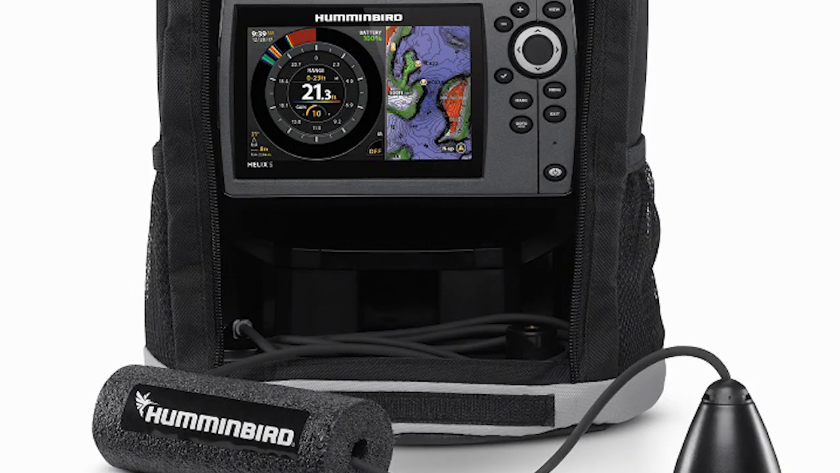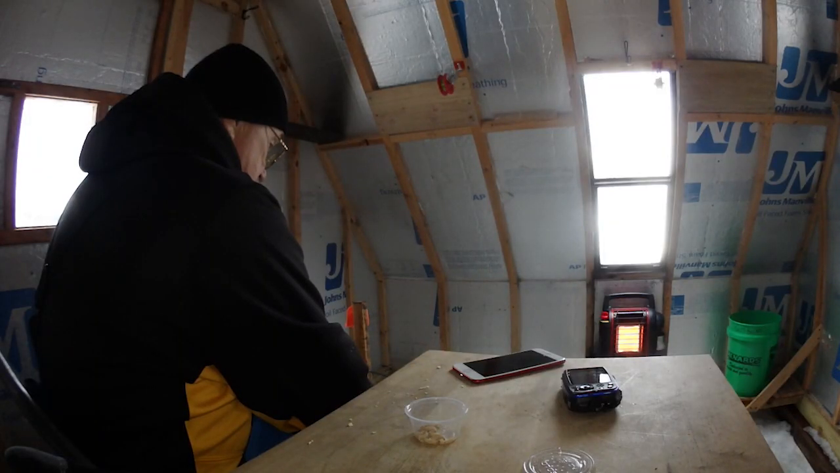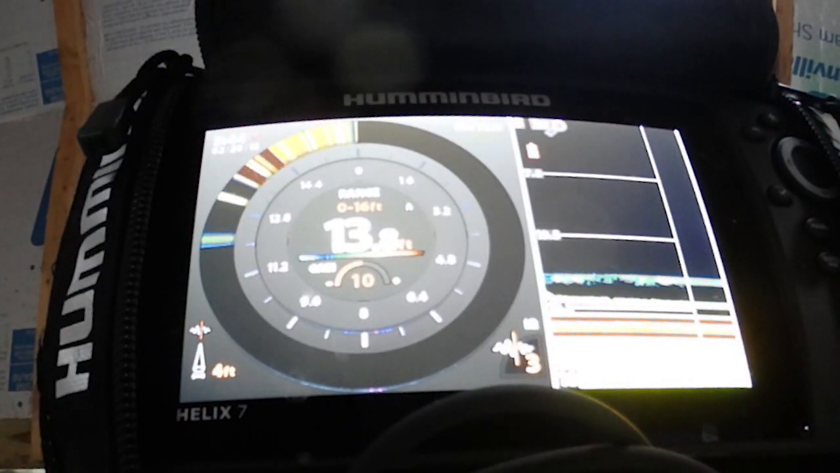What I'd like to talk about today is using an ice sonar in the process of catching bluegills and crappies. We're fishing in right at about 13.8 feet, as you can see on the sonar. This is a Humminbird Ice Helix 7. Now, this is a chirp unit. It's a brand new sonar and is incredibly sensitive. You can separate targets that are literally right on top of each other. I can tell the difference between a fish and my jig.